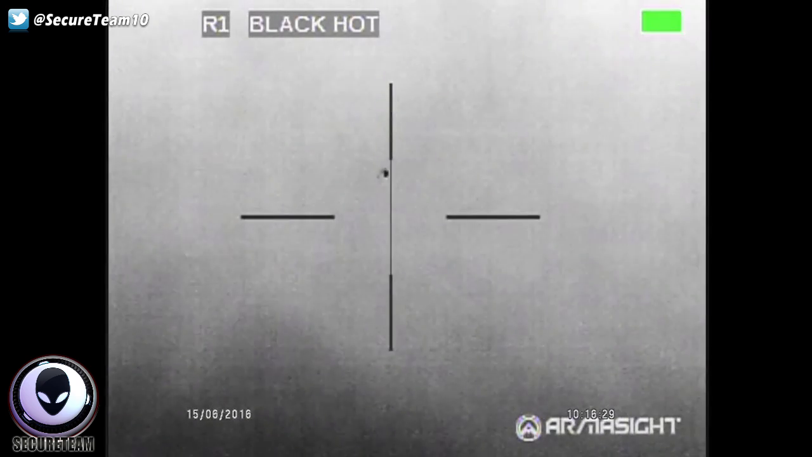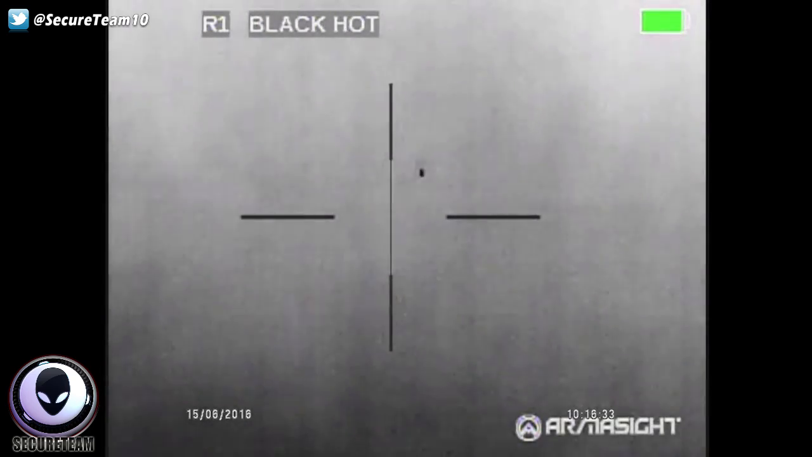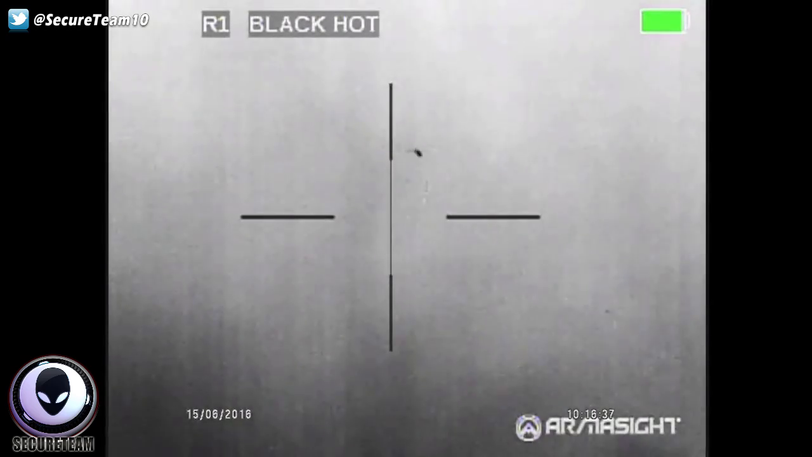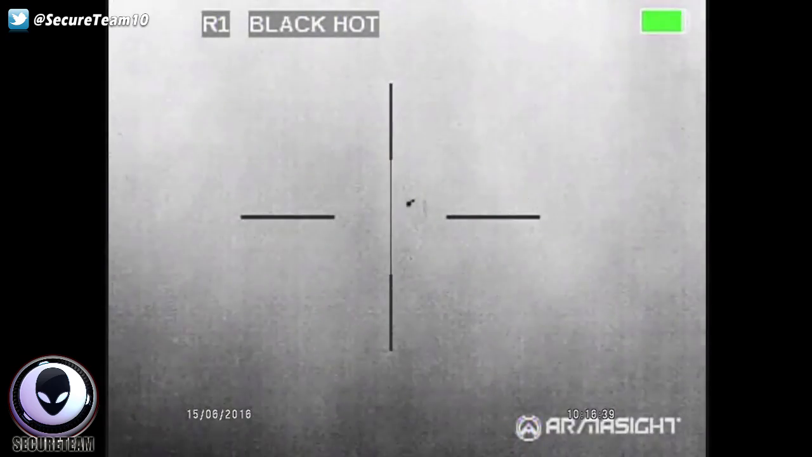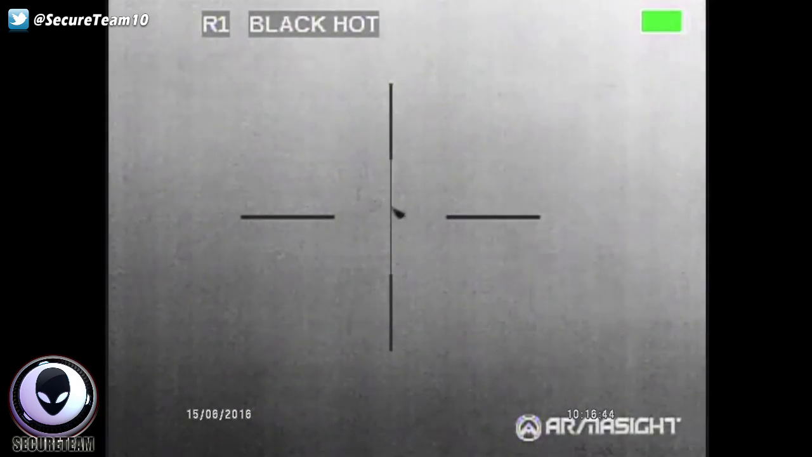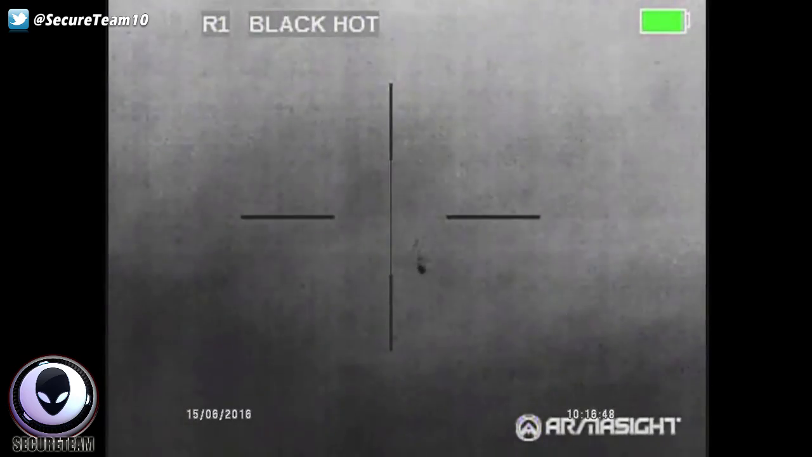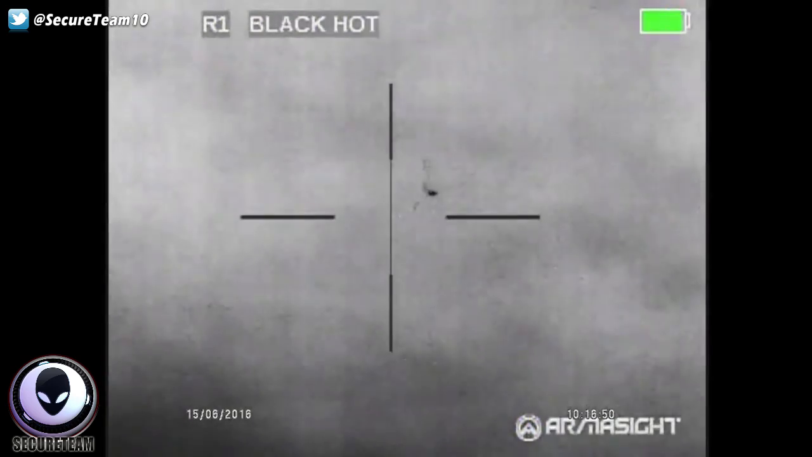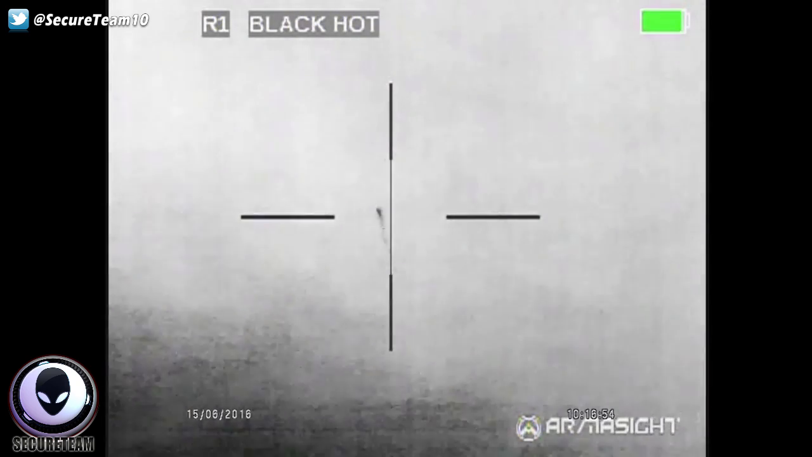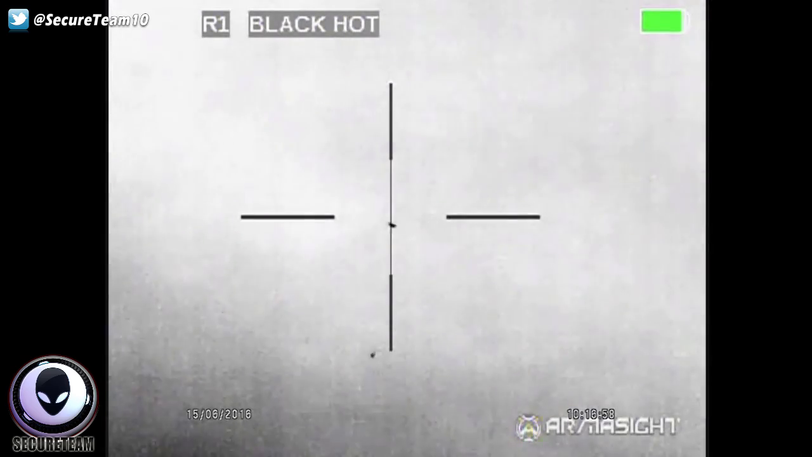It's a triangle. I got a good one right now. And it's just hovering. It's moving around just like that one did the other night. Oh, this is the best one I got, Donna. It's moving and zigzagging everywhere. It's definitely got to be a drone. This is no plane. Not the way it's moving. It's turning sideways and it's going flat and it's zigzagging and it's hovering then.